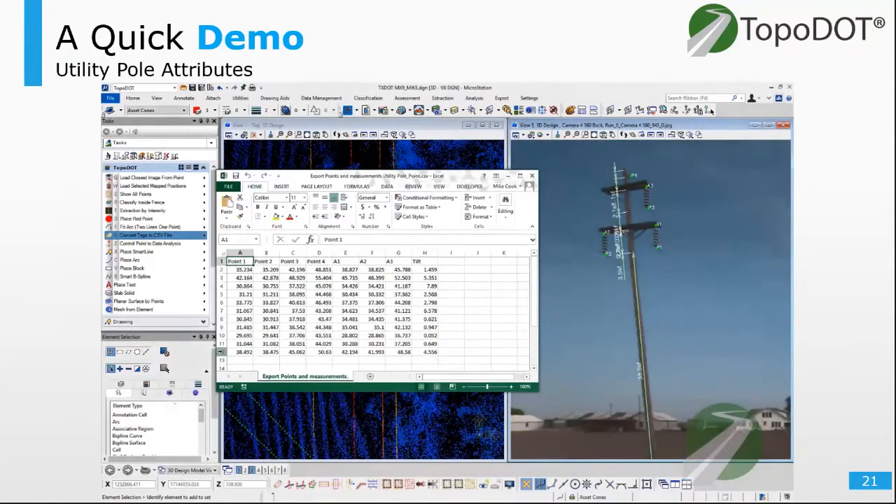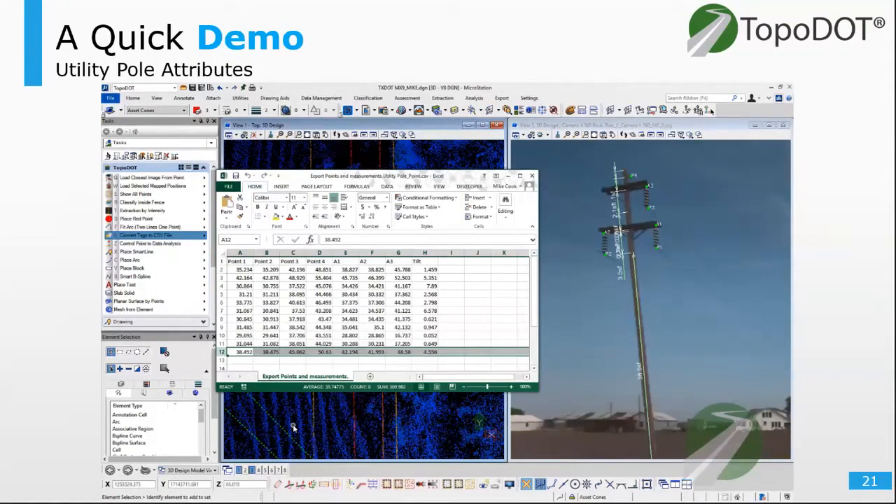All this information can then be exported or displayed graphically, either via a shapefile or a CSV file. With this approach, you can extract what's needed much faster than a traditional method, reducing data collection per pole down to a few seconds.